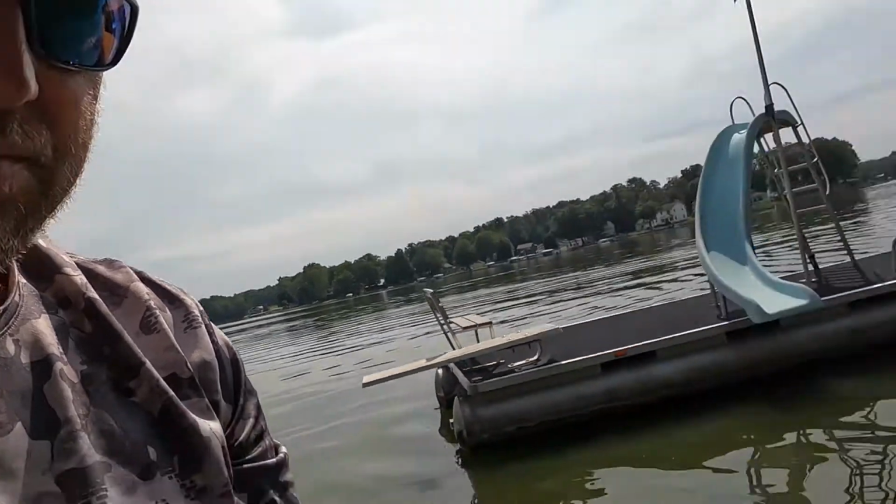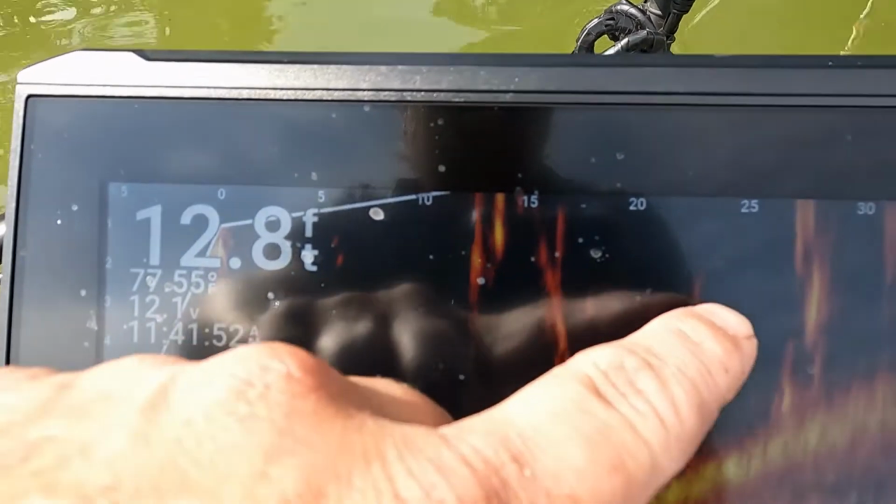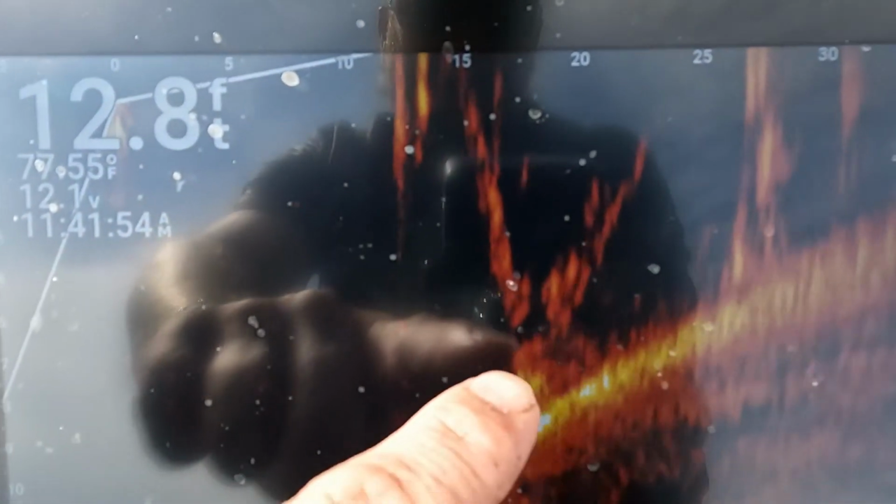So you got to be careful of what's under there. You're gonna get caught on all this stuff, but it's also something to identify where fish are at. Right now I'm pointing the livescope right at those two legs right here. They make a V. Those are wheels, plastic wheels down there.